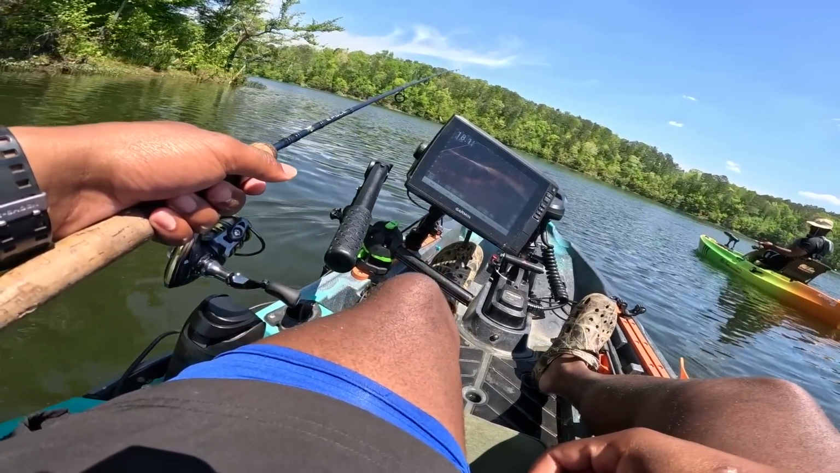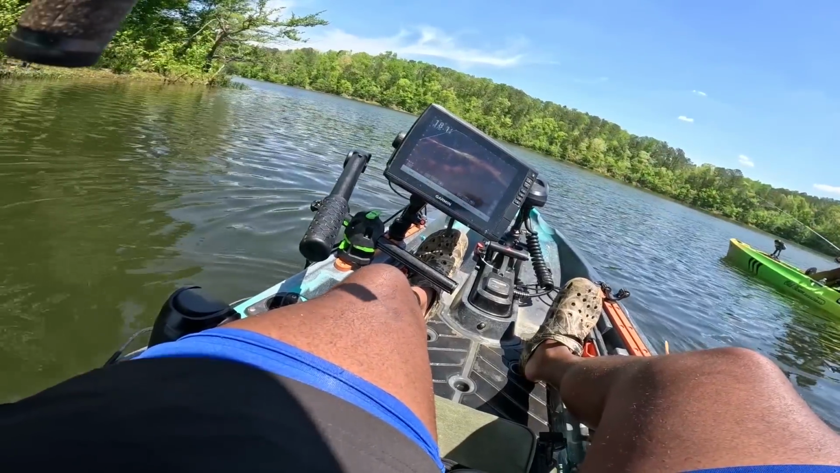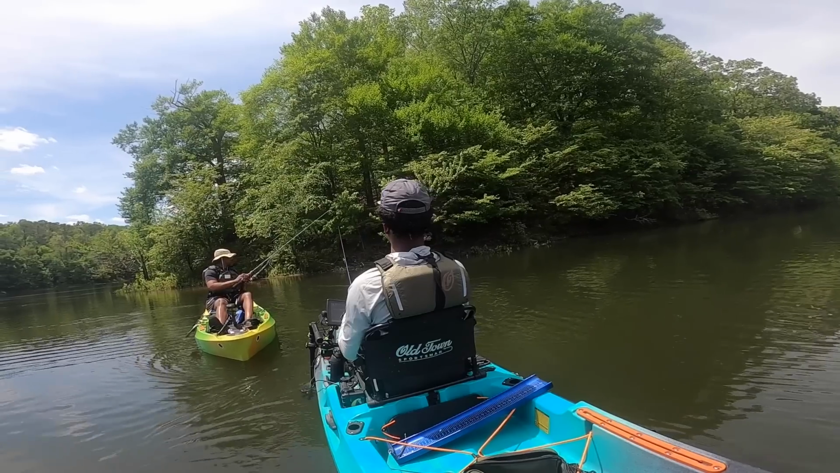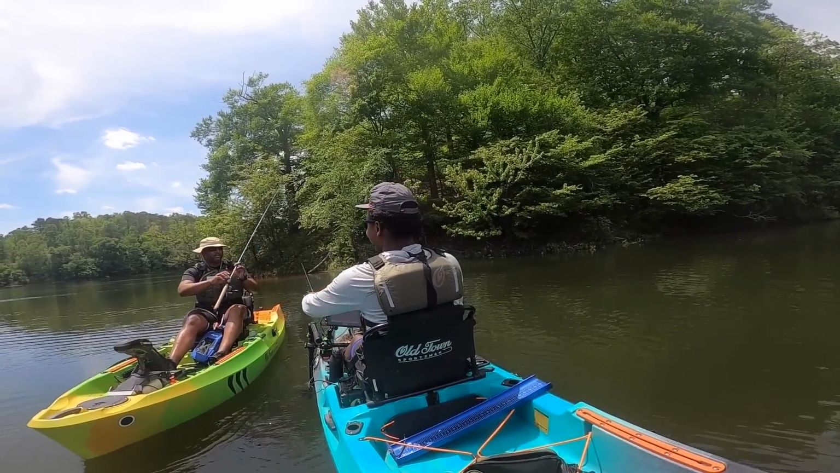And then we'll just make some casts in front of those so we can be as efficient as possible. That's the cool thing about the Livescope, you just look up on the bank and don't make a cast until you see them. Come trade with me. It'll be a lot more time efficient.